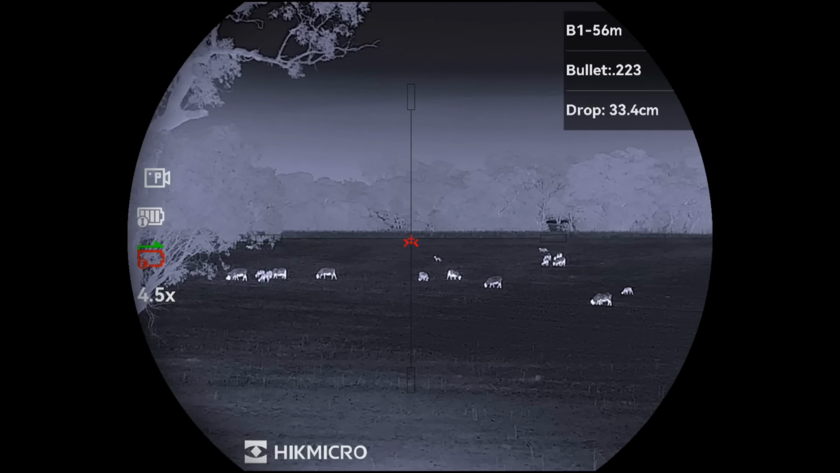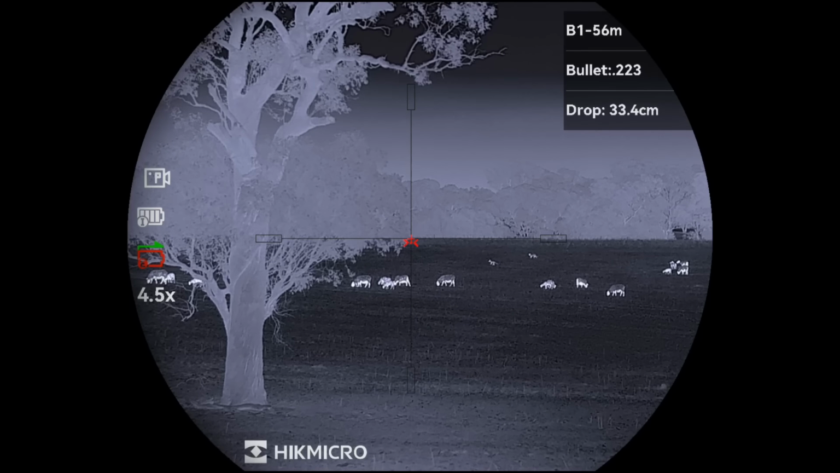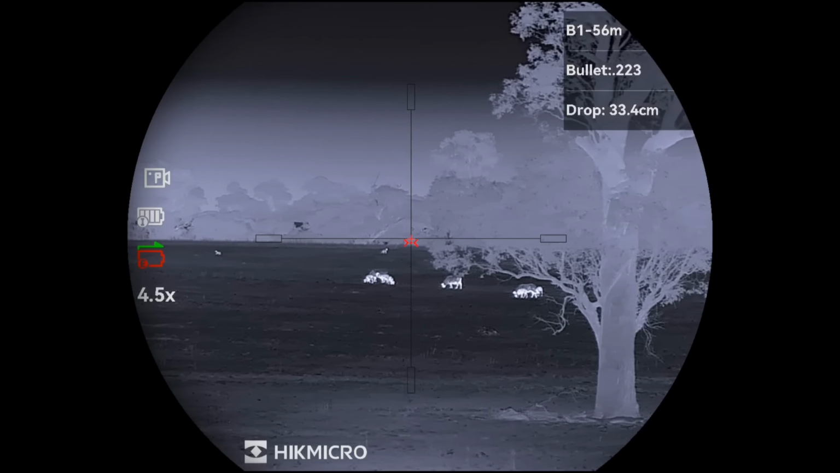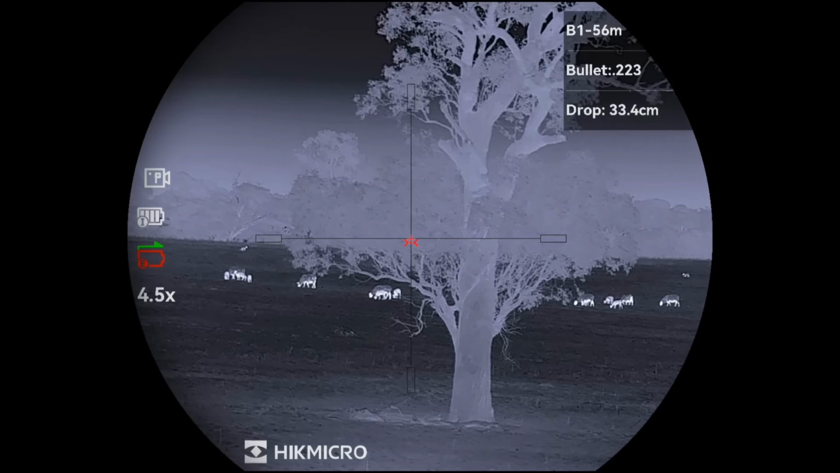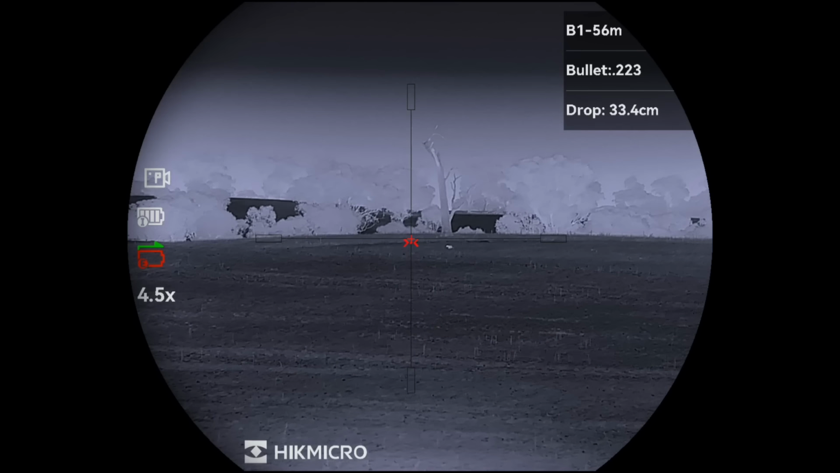I've got 3 foxes out there. What a nightmare. Four. Jeez. Wow.